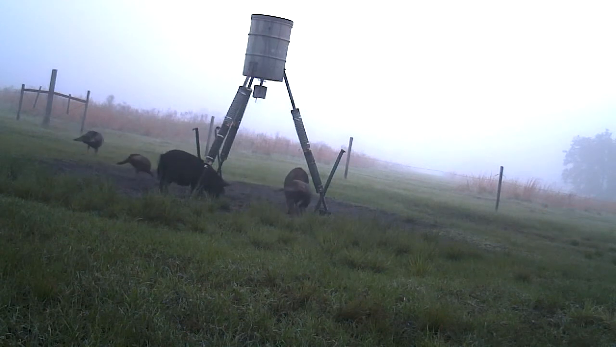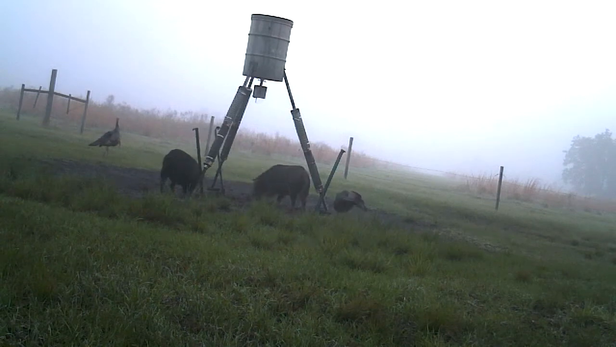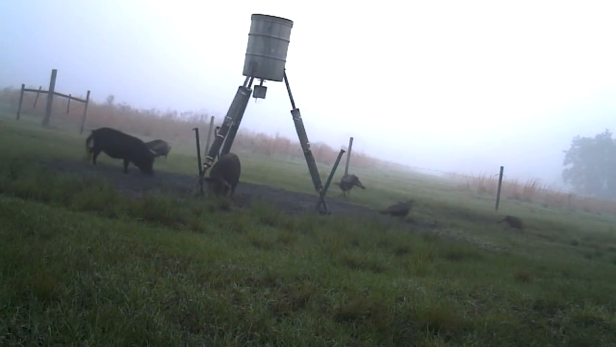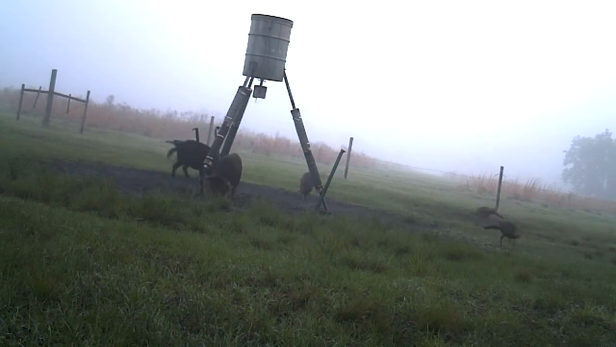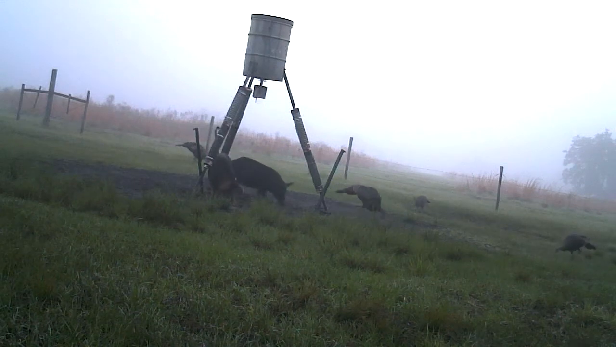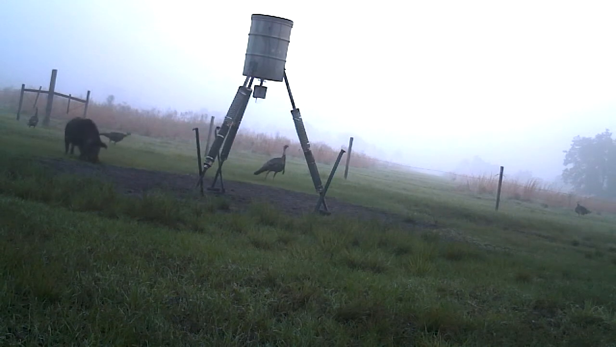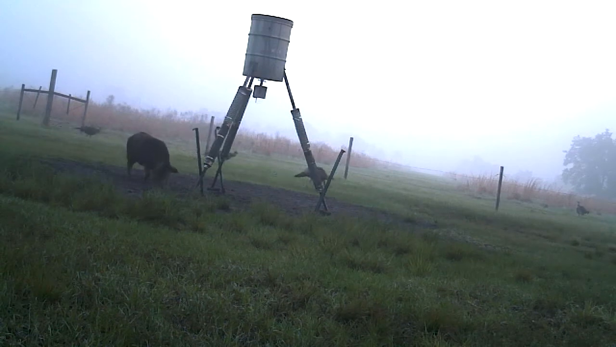Now here we got another morning, and they got 2 pigs in there and a couple gobblers. Now you notice the camera seems to be sitting at an angle now, and here in a couple more clips you'll see why. You recall when we first started out, the camera was setting nice and level. You know, that turkey off the right just gobbled, but with the way the audio is, you probably couldn't hear it.